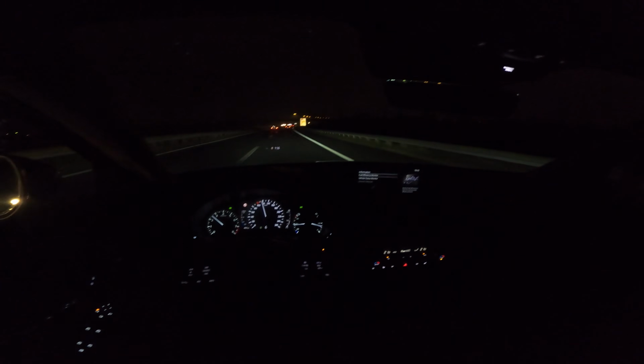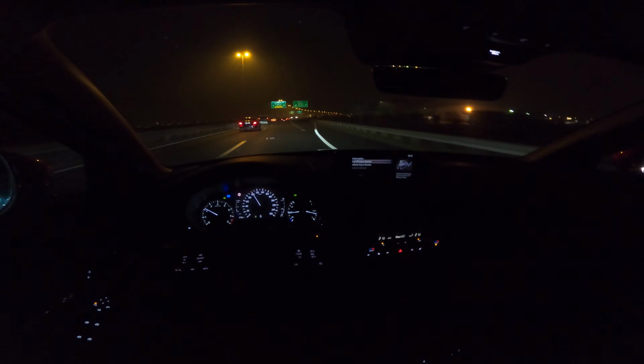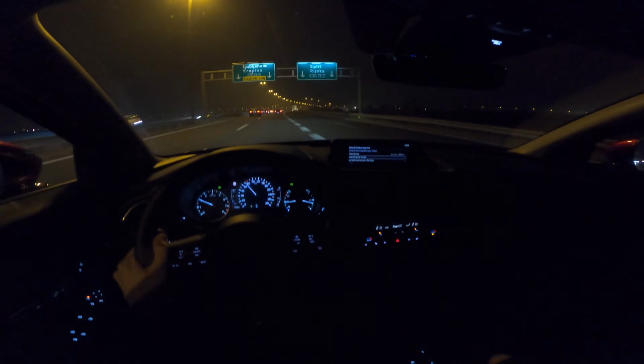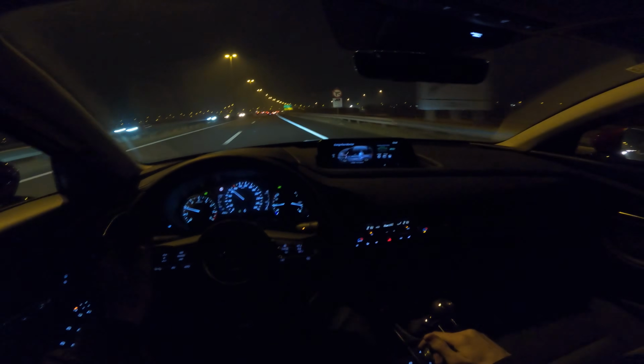I'm going to slow down here a little bit, and go to the vehicle status monitor. Nope, not that. Let me see here. Yeah, this fuel efficiency monitor. You can see our consumption went up because we're speeding a little bit. Oh, you have to press the menu button. So I wanted to show you just the energy flow monitor.